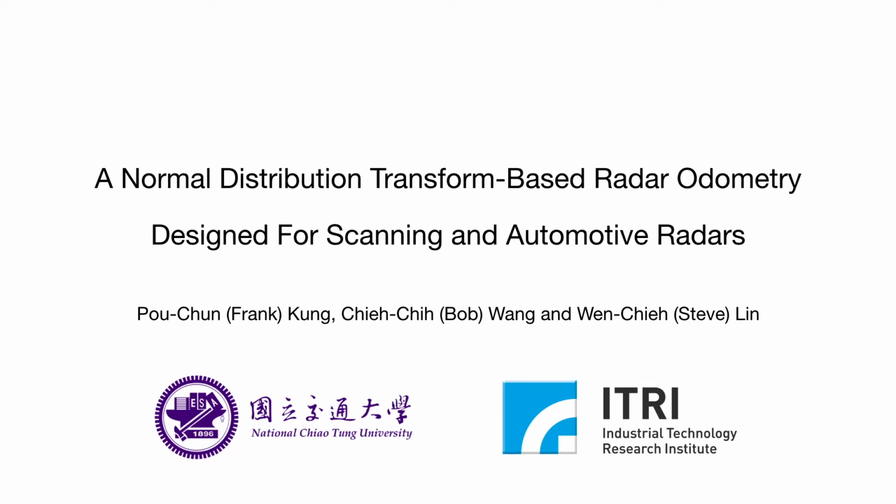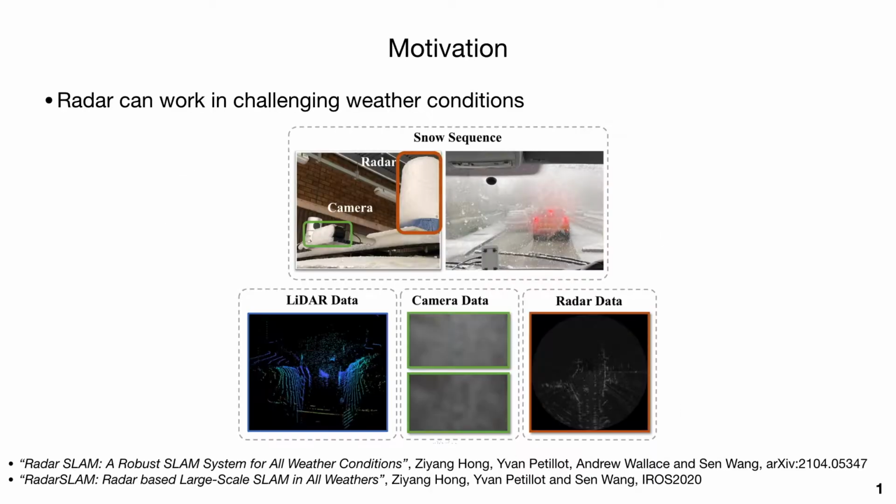Today, I'm glad to present our paper, a normal distribution transform-based radar odometry designed for scanning and automotive radars. It is done together with Chieh-Chih Wang and Wen-Chieh. At the starting point, I would like to mention the motivation of this work.